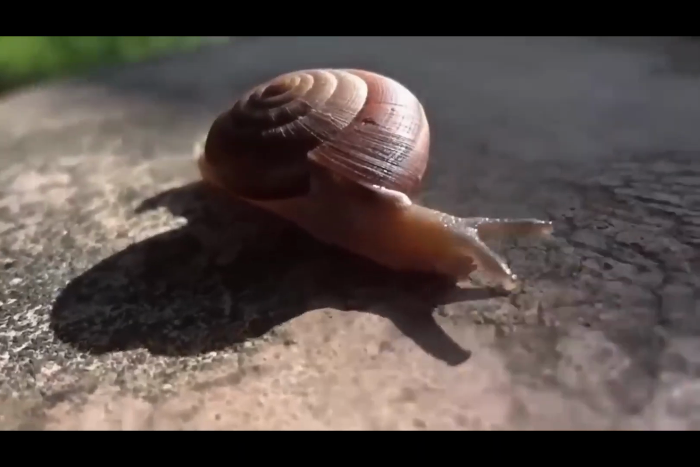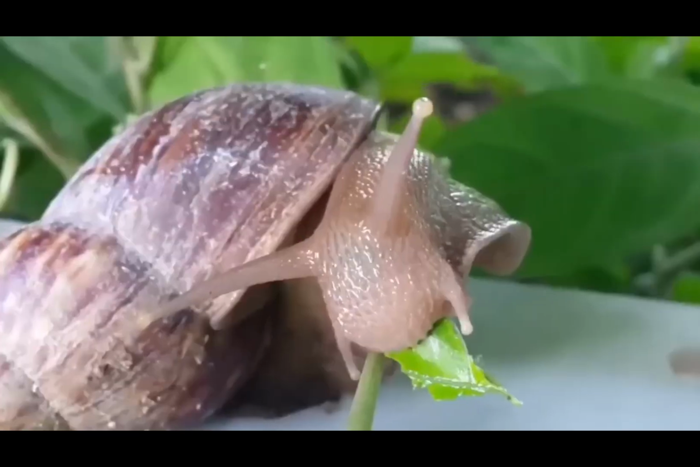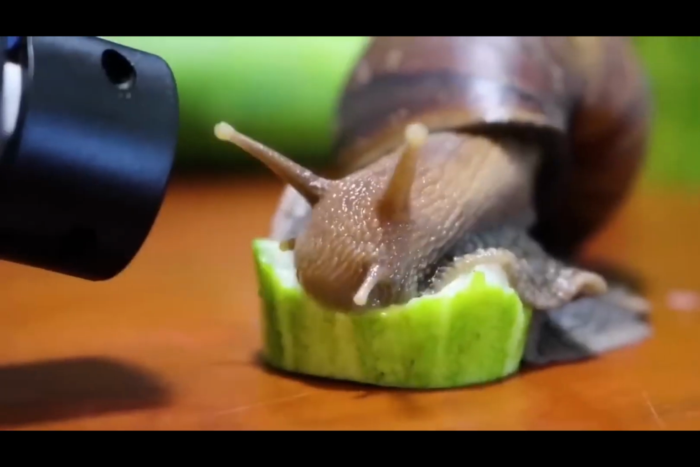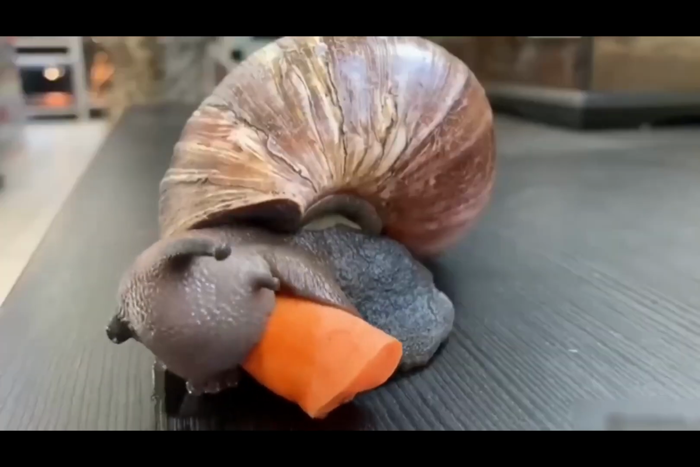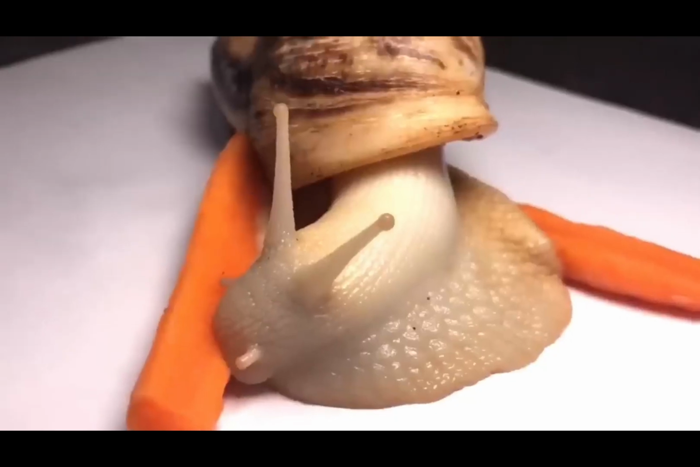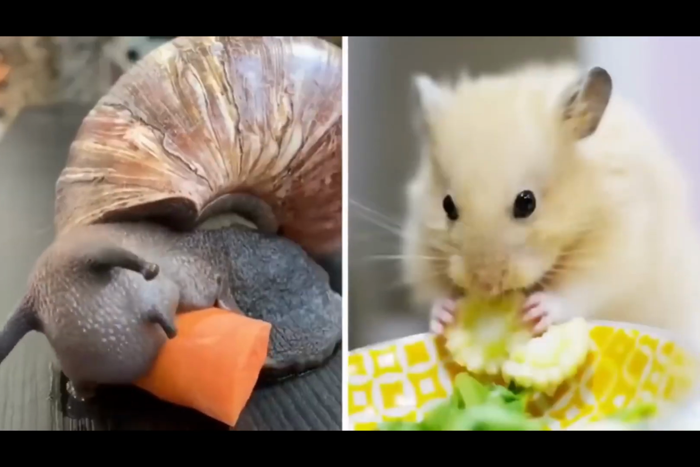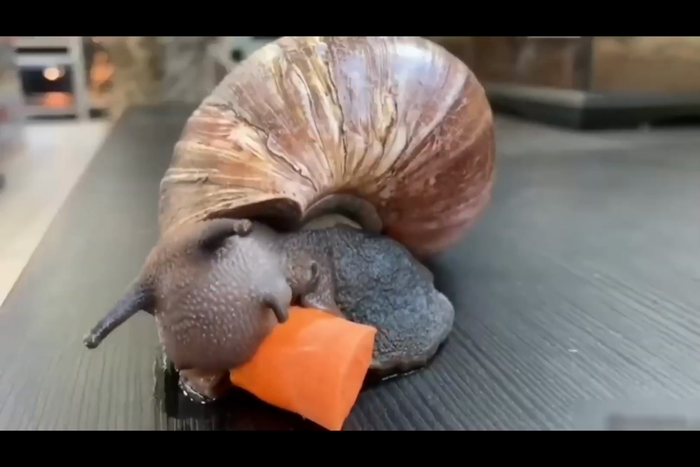Snails are already pretty weird and slimy creatures. Usually they like to have fresh leaves, stems, and things like that for lunch and dinner. But these days, they have started loving vegetables. Look at this one, and how yummy it finds the carrot that he's just not letting go of. It looks more like a hamster than a snail eating that carrot. Am I weird because I'm finding this kind of cute? I don't know.